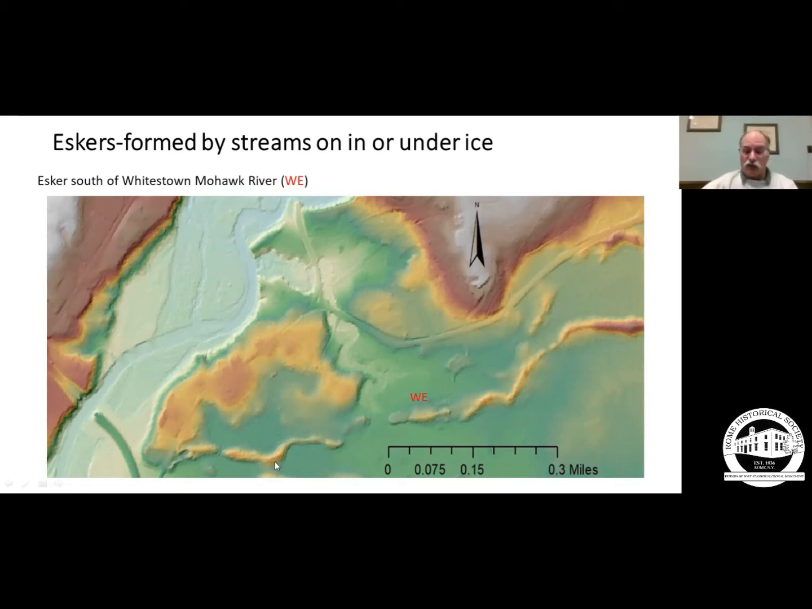I think it was draining to the north and somewhat east. And this thing is about a mile long. It's about 12 to 15 feet high, so it's not a very big esker. But it indicates that this was an area underneath the ice in the late stages of glaciation.